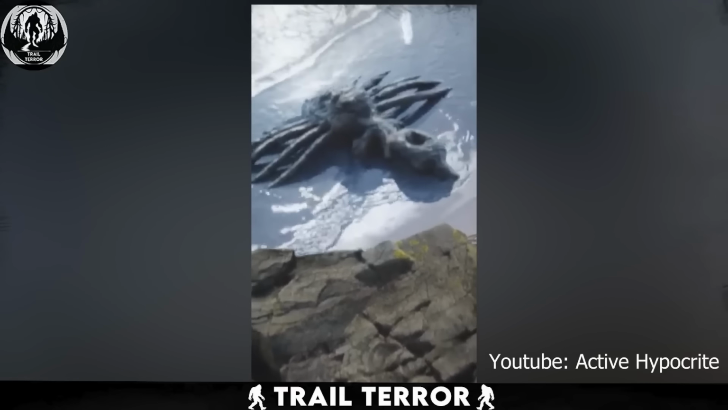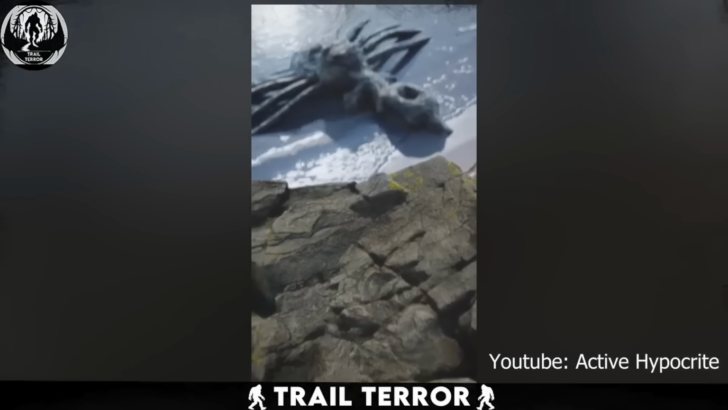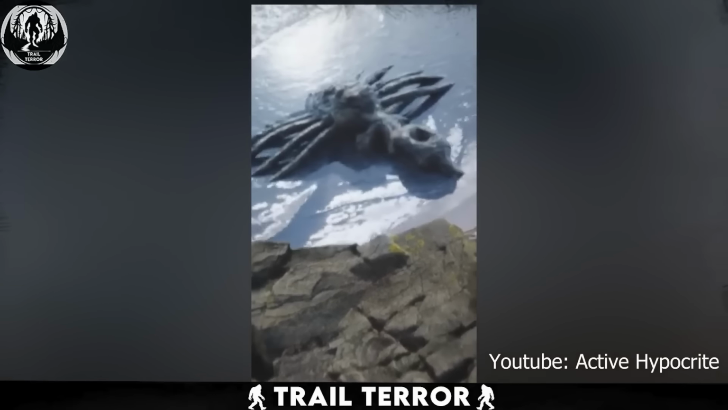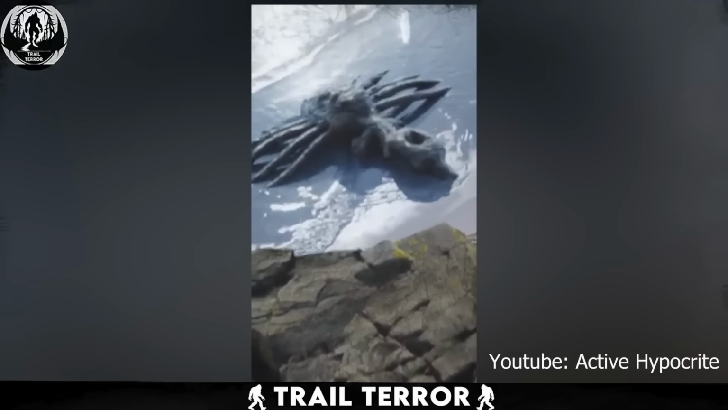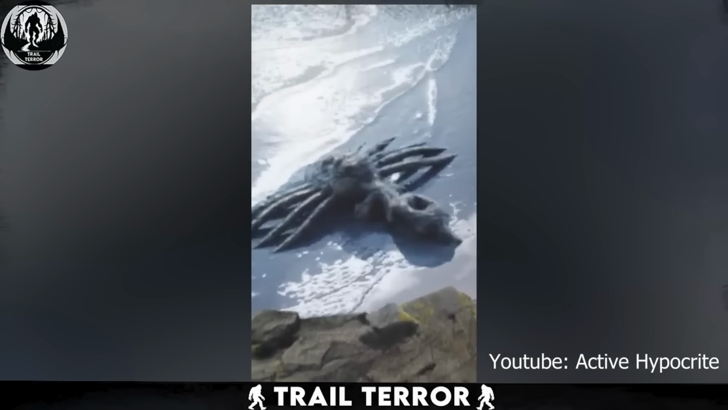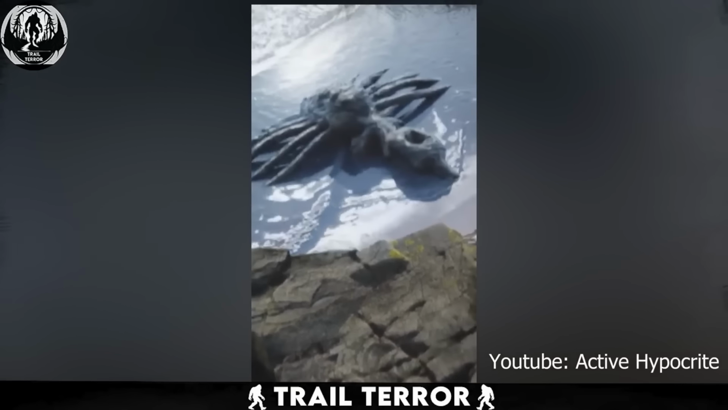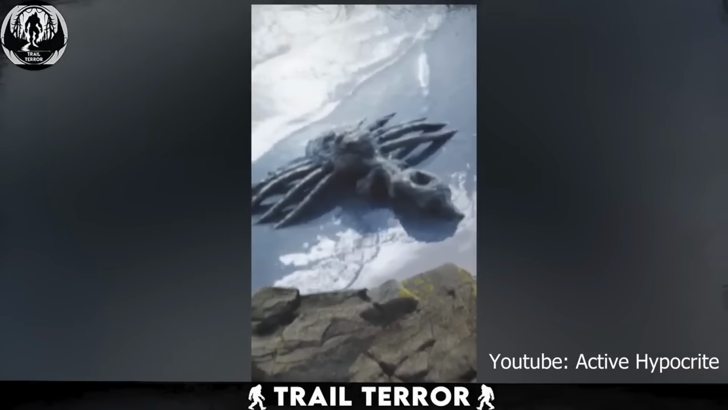Speculation runs wild among netizens, with some suggesting it could be a deep-sea creature washed ashore, while others entertain the notion that it might be of extraterrestrial origin. But personally, I have my doubts. Could it simply be a piece of wood, intricately crafted to resemble something out of this world? Regardless of its true identity, there's no denying the eerie impact this creature has had on those who've seen the footage.